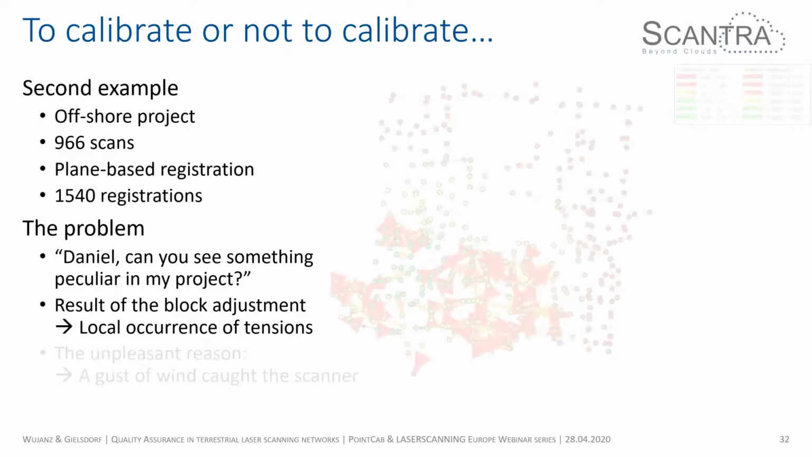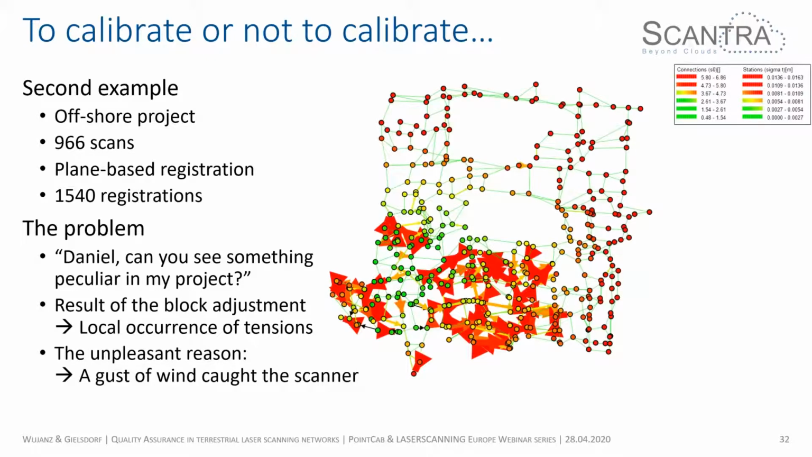What I did was perform the block adjustment, then I had a look at the normalized residual, and you can see this local cluster, these local occurrences of tensions that I also couldn't release. I said to the client, look, I don't really know what happened here, but I have a suspicion. I thought it would be the very same as before: maybe they used 2 scanners and one was poorly calibrated. The unpleasant reason was that it was an offshore project, as I mentioned earlier, and a gust of wind caught the scanner and blew it over. So there was a harsh mechanical stress on the scanner's internal geometry that caused these misclosures.